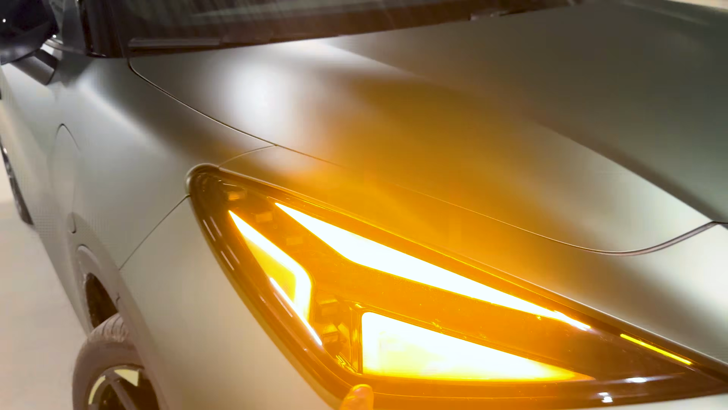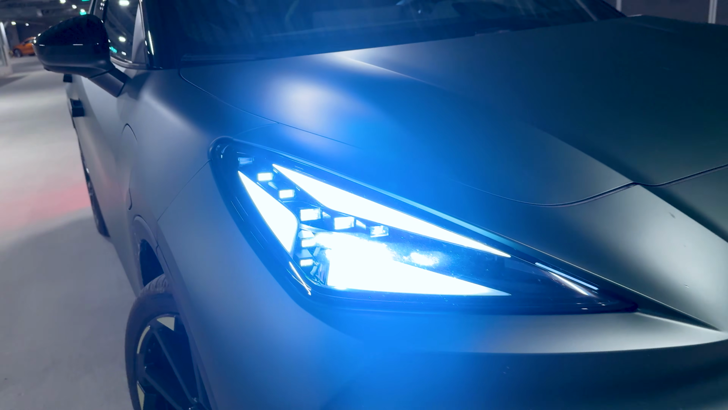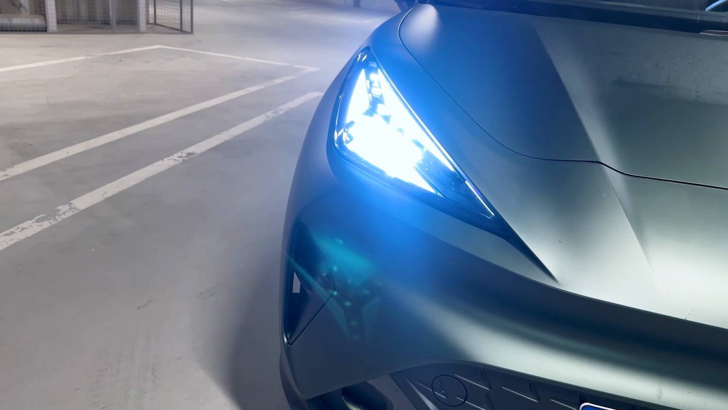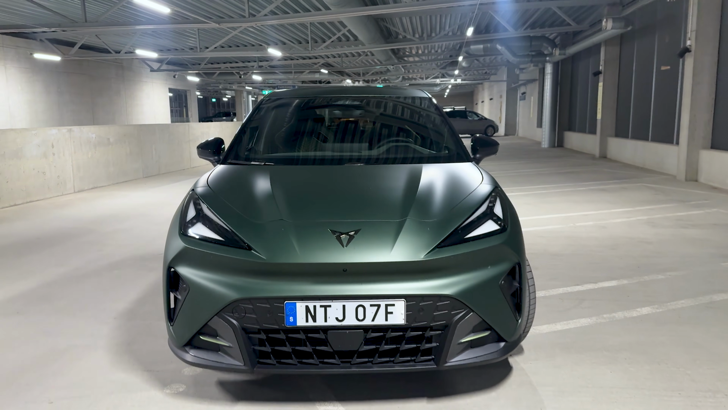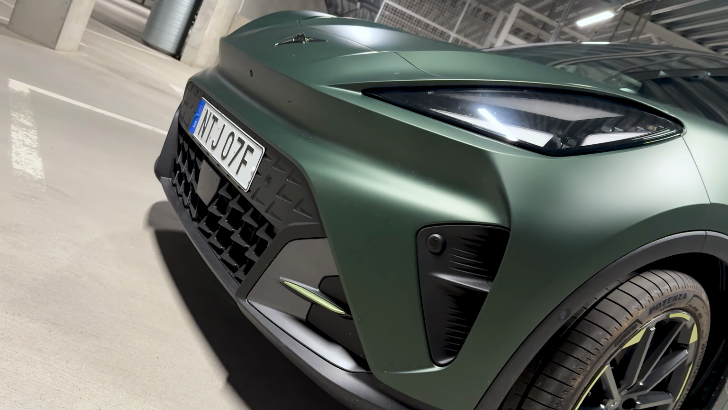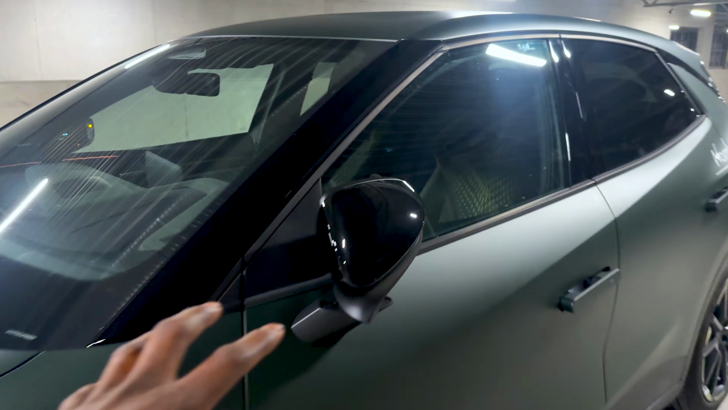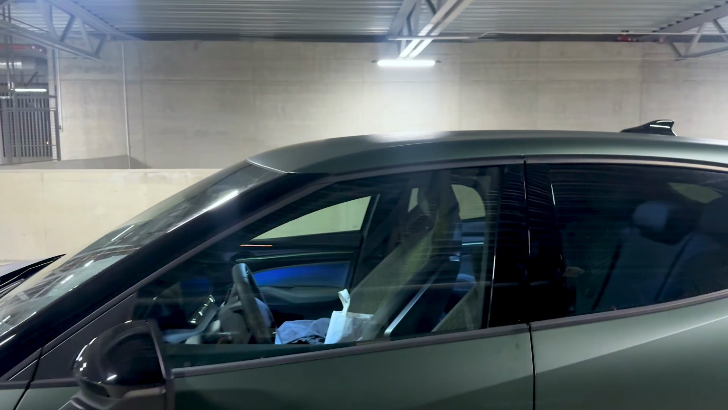You have individual LED lights there. If we just unlock the car there, matrix LED light. Just look at how beautiful that light is on the front of this vehicle. It's aggressive in its own way, but then it's very distinctive down the sides. This black mirror here, which is nice, and then, of course, you have the black window sills there.